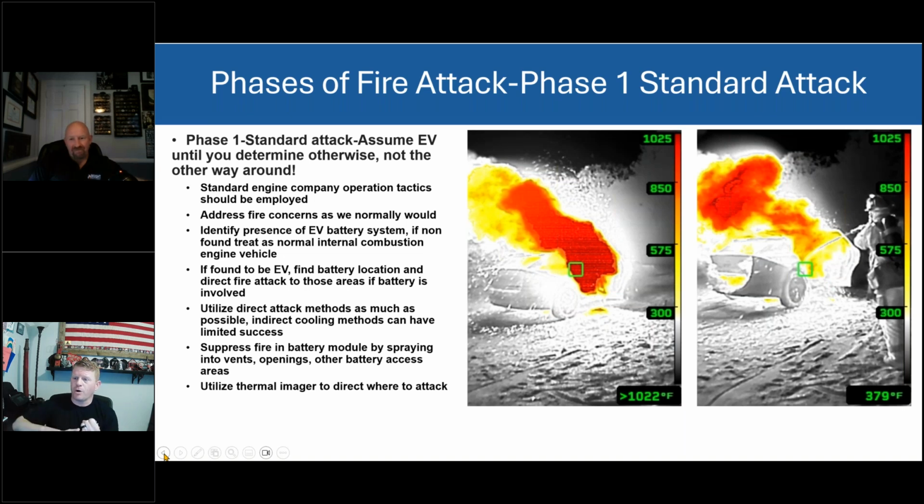The optics of a fire department not being able to put a fire out, to me, is appalling. But the optics of everything else that surrounds the time that it takes to flow 2,000 gallons a minute out of a hand line, 5,000 gallons a minute, 8,000 gallons a minute. I've heard as much as 50,000 gallons for one car fire. Now, my counter is, in the time that it took to flow that much water, the battery consumed itself and the fire went out in spite of what the fire department may have done, albeit well intended. So in that respect, I think there is a better way to look at this in phases.